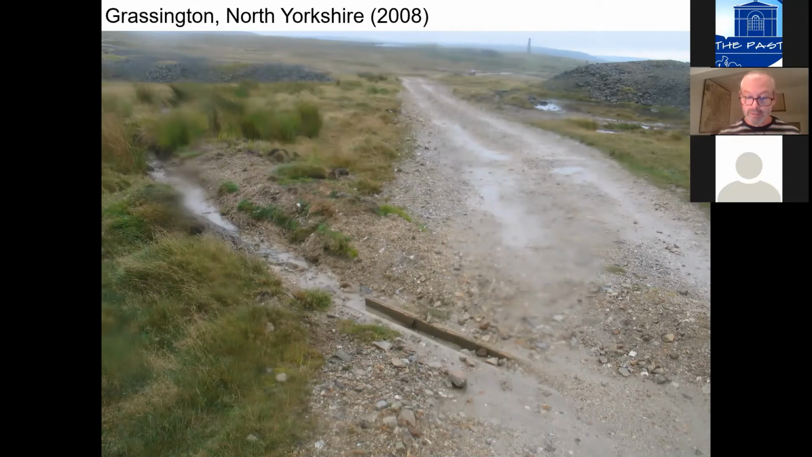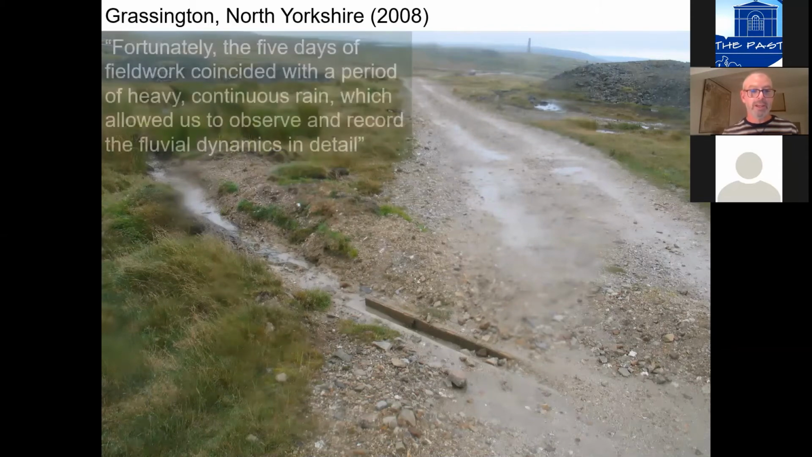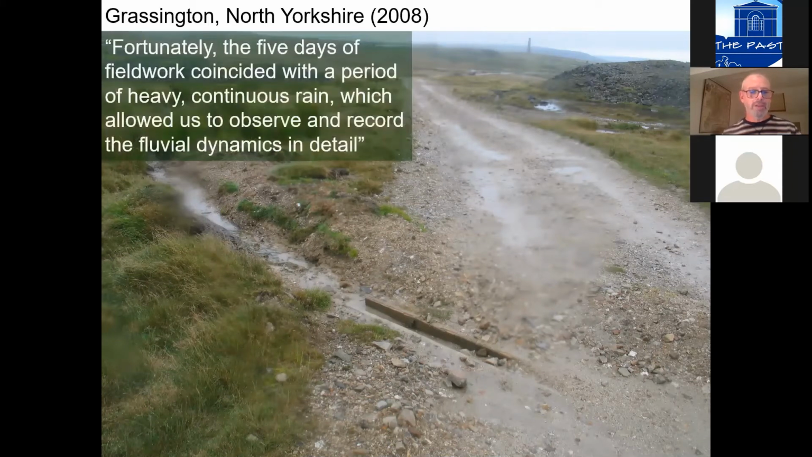My friend and former colleague Stuart Ainsworth, who I expect will be very familiar to many of you from his routine appearances on Time Team, wrote the report on this. And there's a quote from that report which I'd like to share with you because it always makes me laugh. He said, "Fortunately, the 5 days of fieldwork coincided with a period of heavy, continuous rain, which allowed us to observe and record the fluvial dynamics in detail." I thought that was a classic example of seeing the silver lining to a cloud, quite literally.